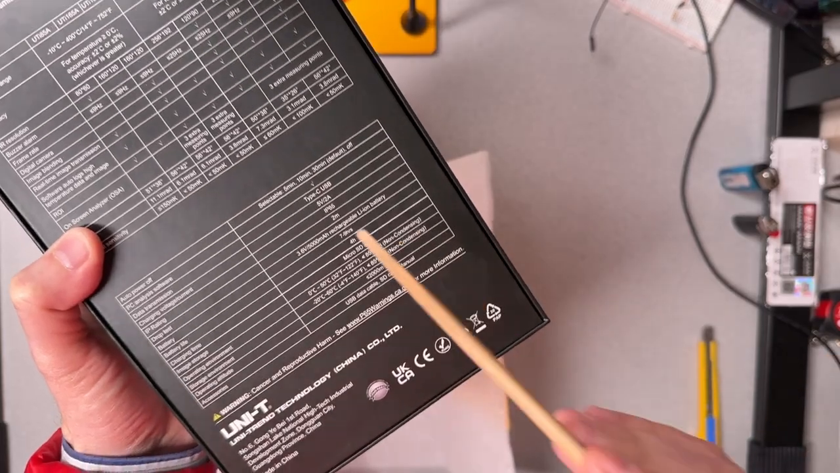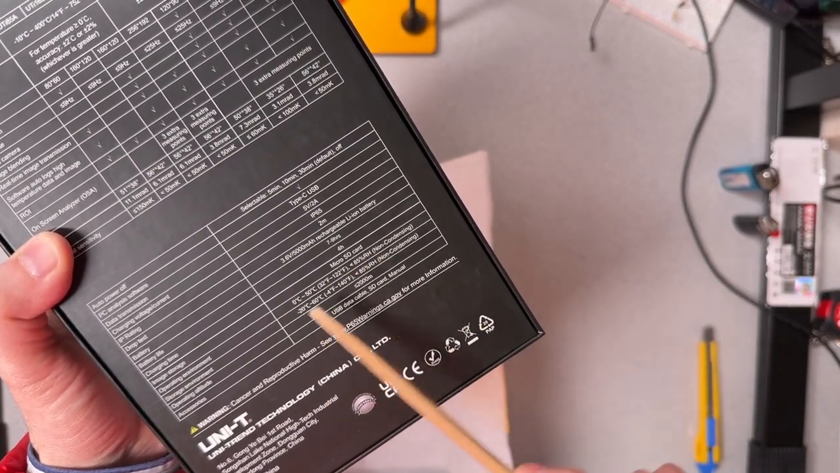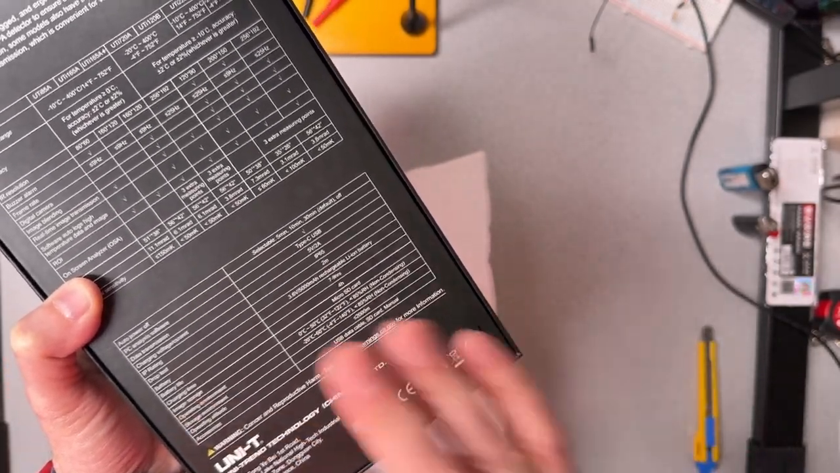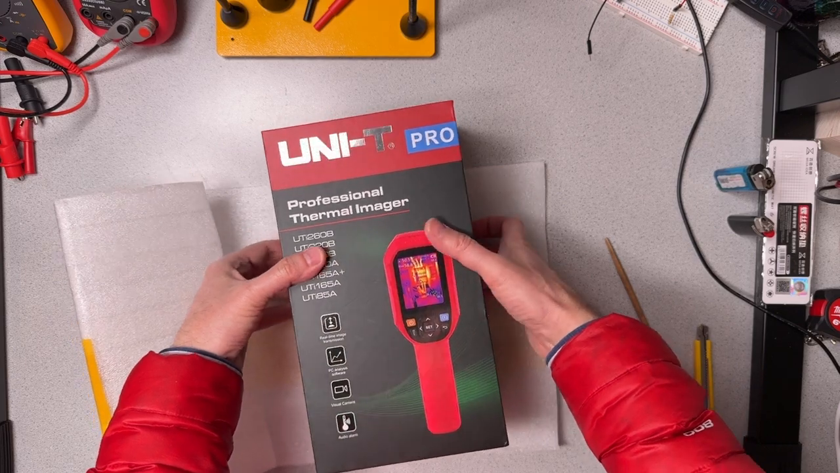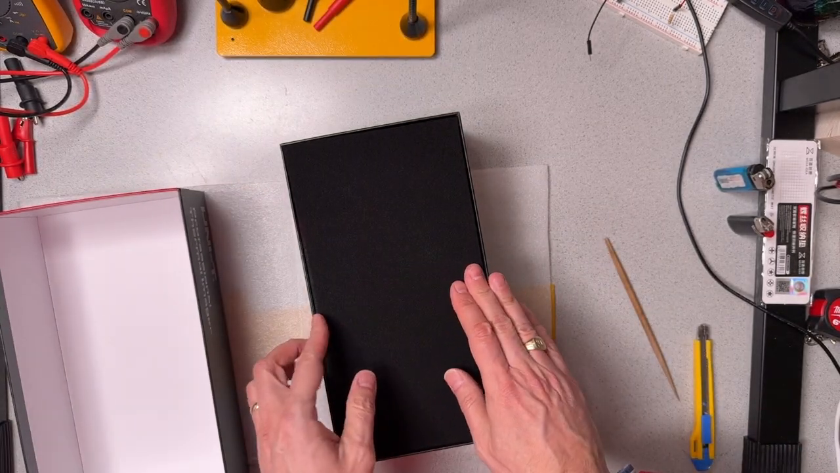And then a few other things, just more general kinds of ratings on the unit, like use of SD cards, the overall operating environment, voltage, and things like that. Now let's get into the box. Okay, good padding here.